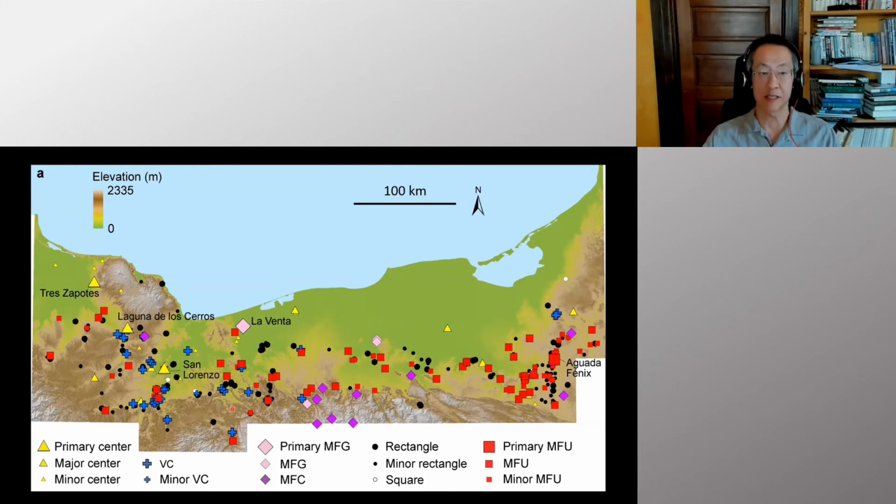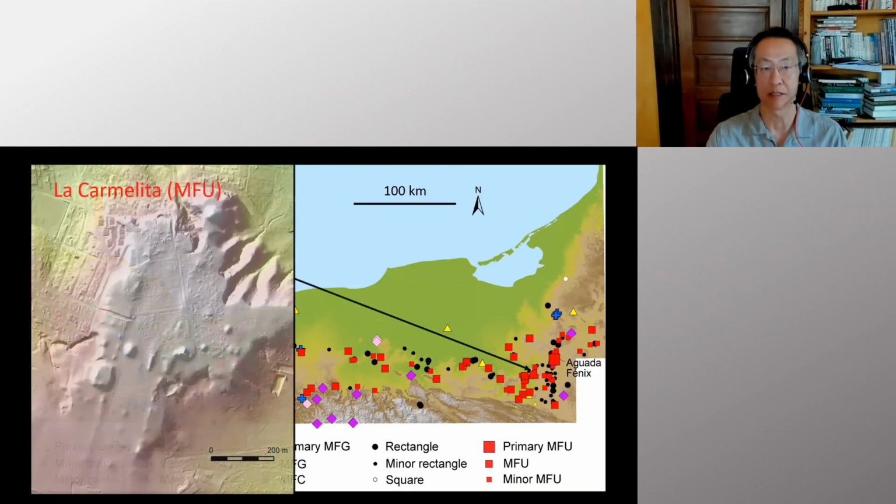So we can see there's really a connection between this Western Maya lowland and the Olmec area, with shared similar architectural patterns. Some sites were known previously, but nobody really noticed those rectangular shapes. Again, it's very difficult to recognize.